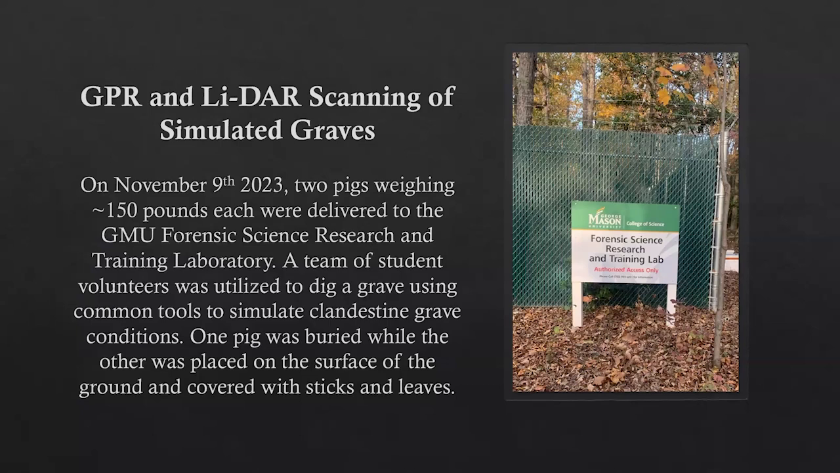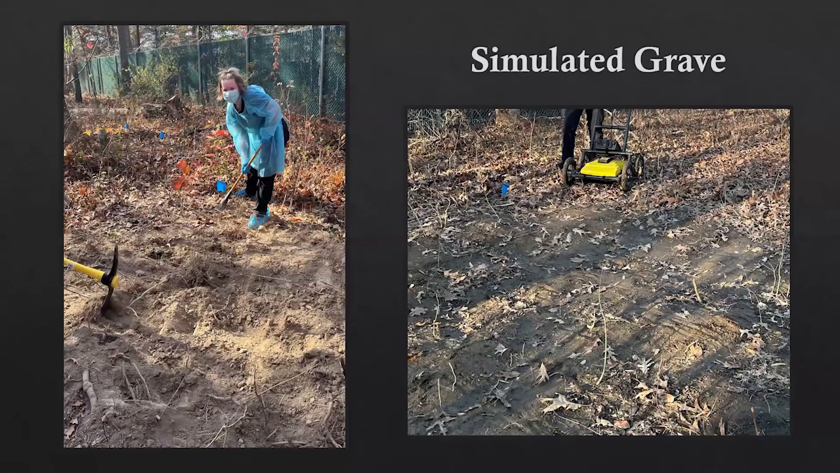A team of student volunteers was utilized to dig a grave using common tools to simulate clandestine grave conditions. One pig was buried while the other was placed on the surface of the ground nearby and covered with sticks and leaves. This is our simulated grave, which is what I'll be focusing on because that's what you can detect with GPR. On the left here, we have myself, and just out of frame are our volunteers, and we used common tools that you would see in the digging of an unmarked grave. So we had pickaxes, digging sticks, and shovels.